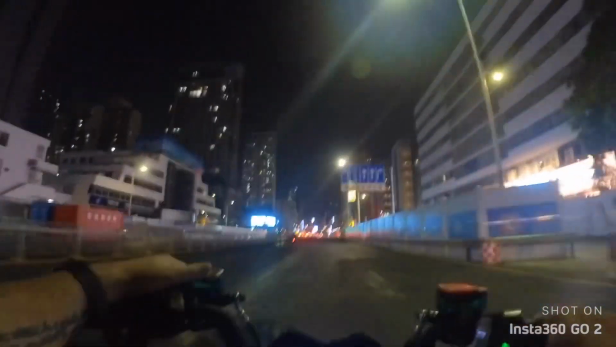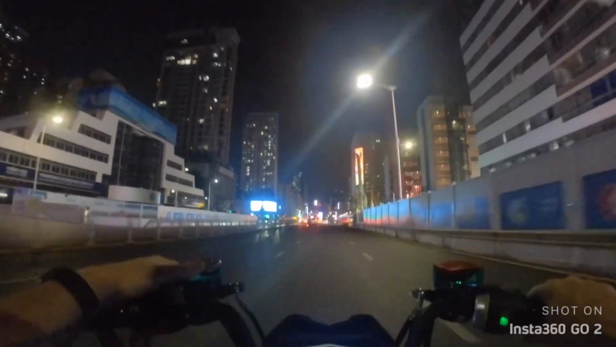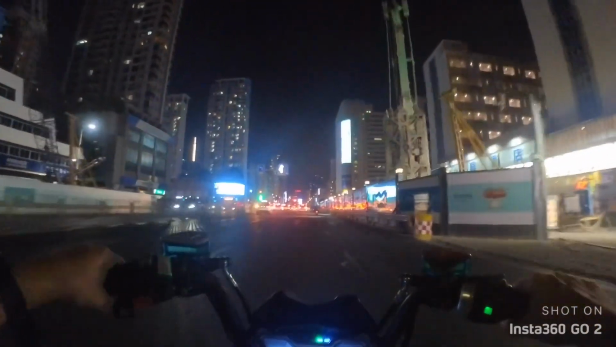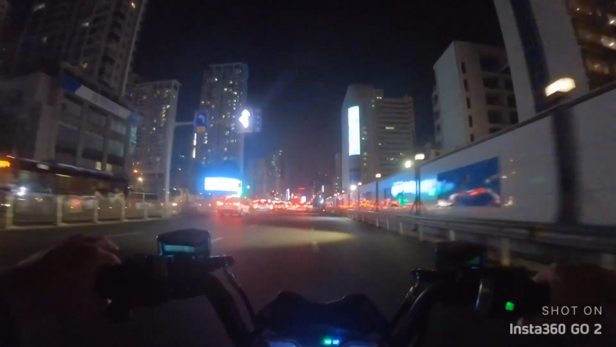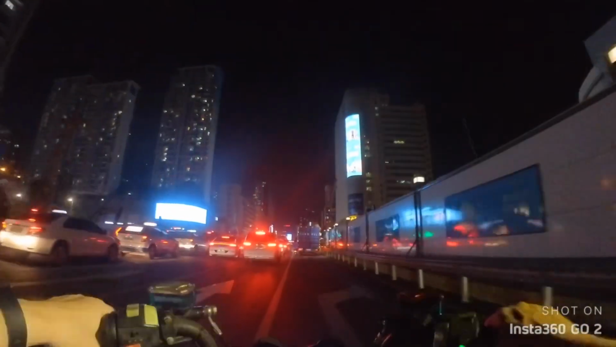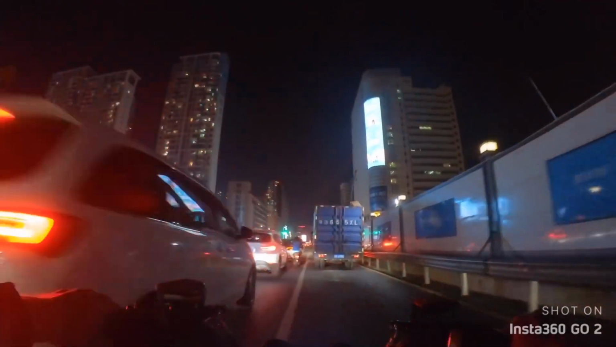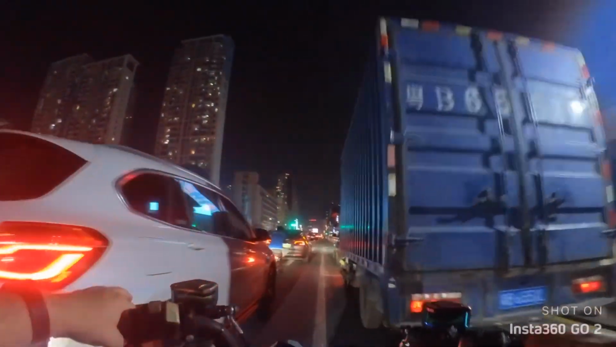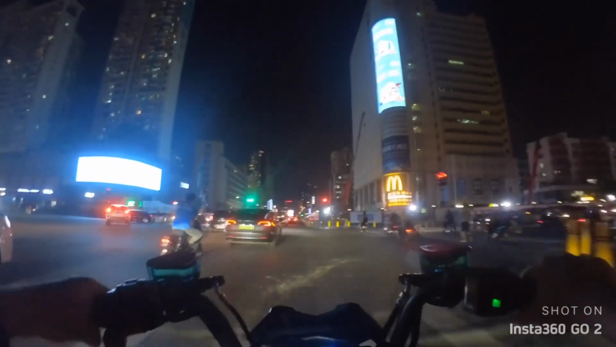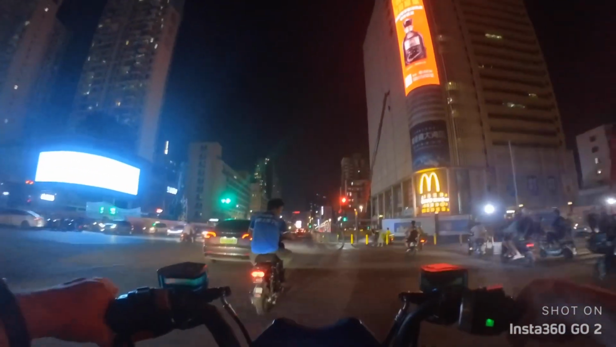Giant screens in the sky, different lights. If you had Huawei's or Xiaomi's new line of cameras, and I believe the rumored iPhone 14, is that which one we're on? You could zoom in on these buildings.